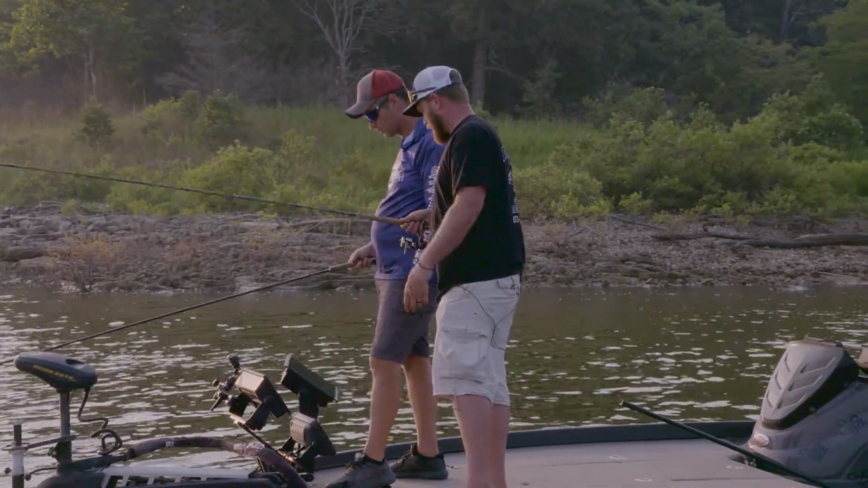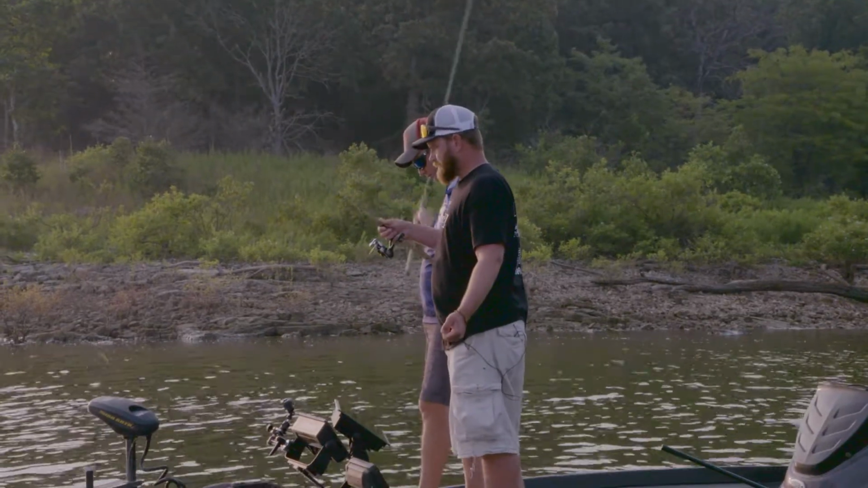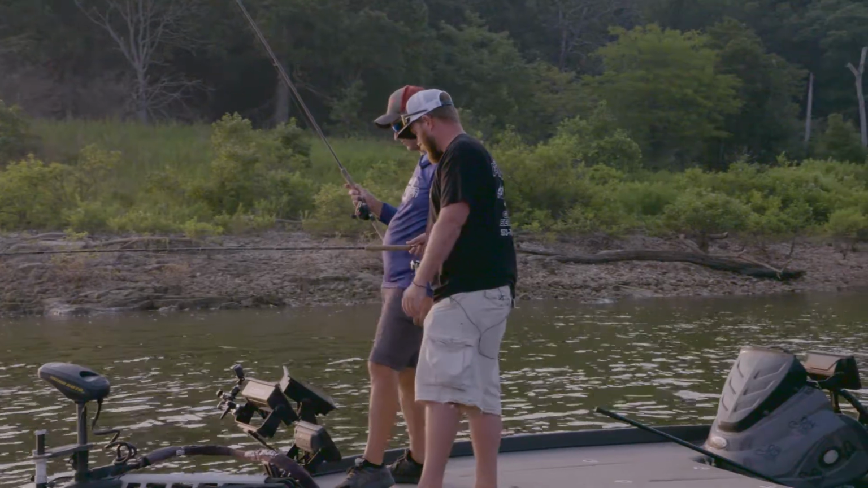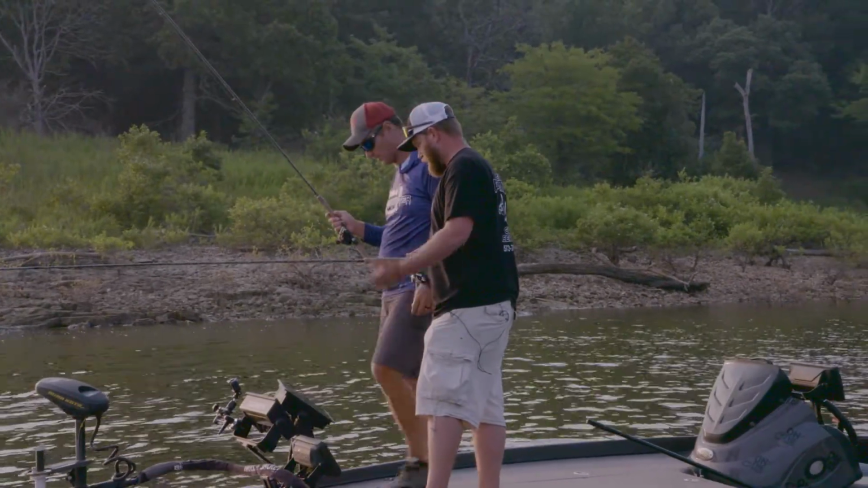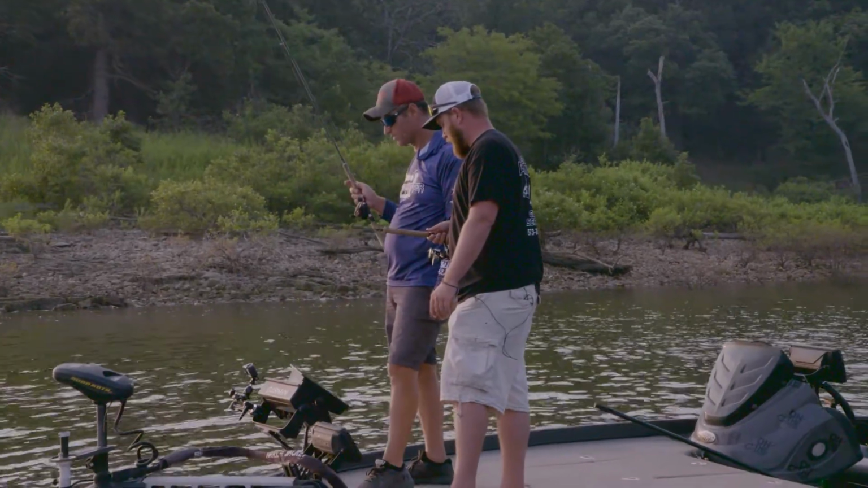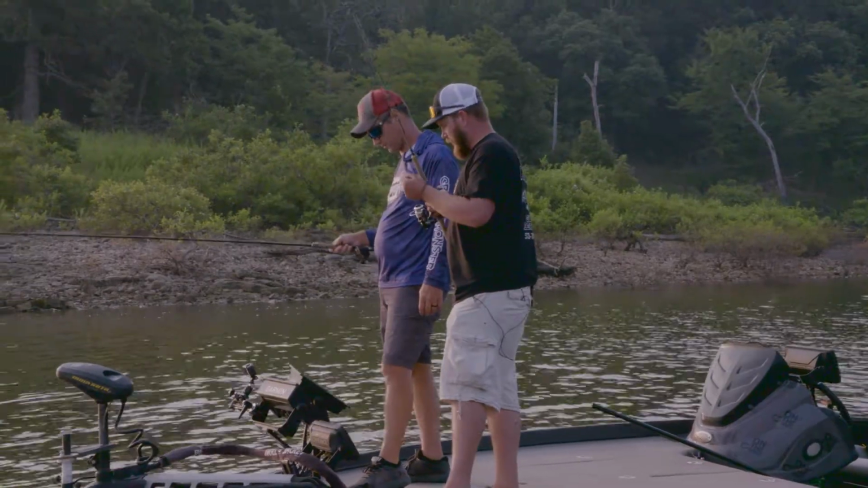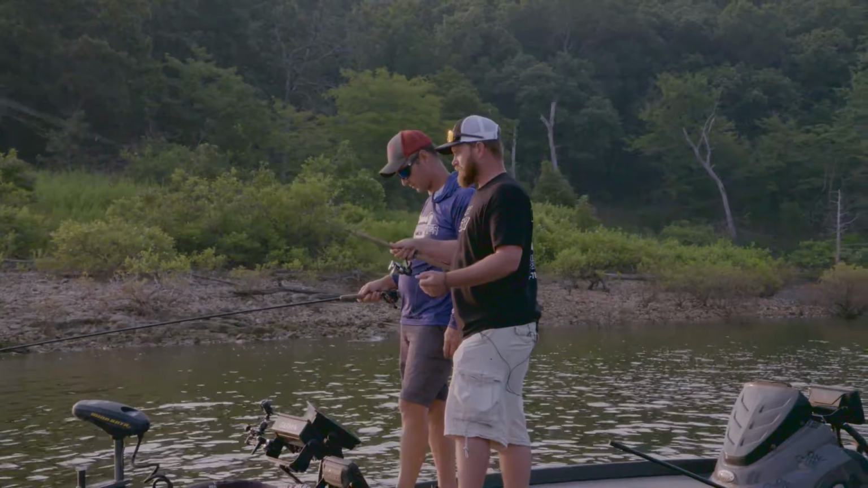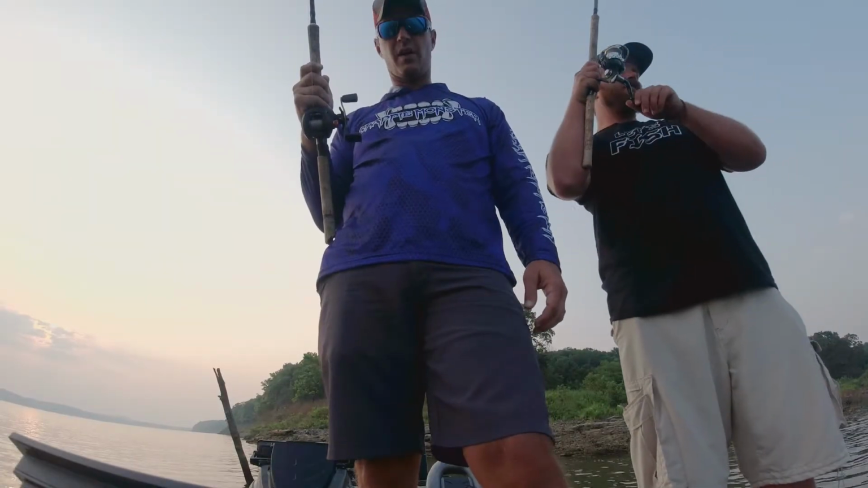And now I guide on it, and it's just a really good lake. It'll always hold a special place in my heart, from getting third place in the national championship to getting third place by myself in that last ACT event, my first tournament without my dad with me. So it's a special lake to me.